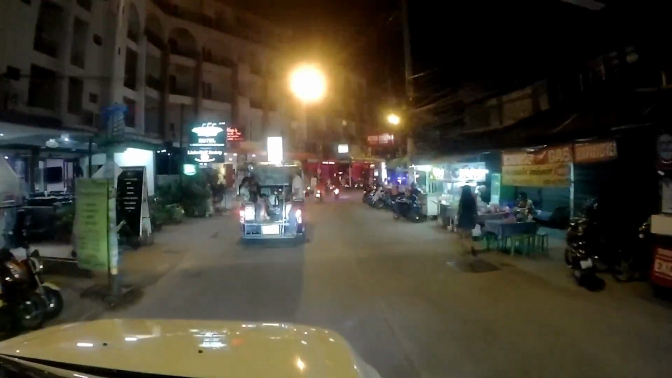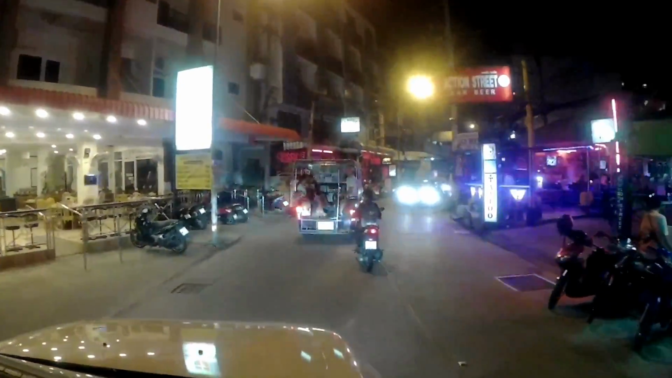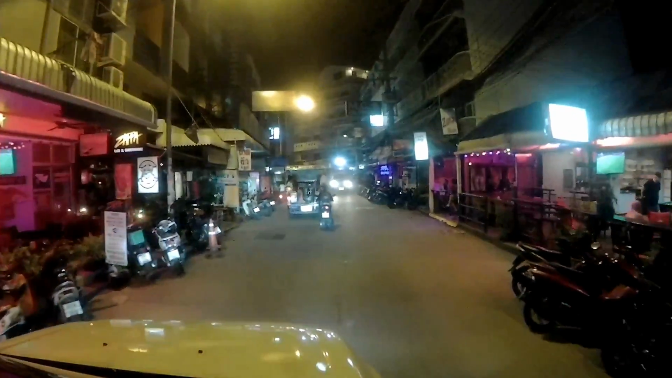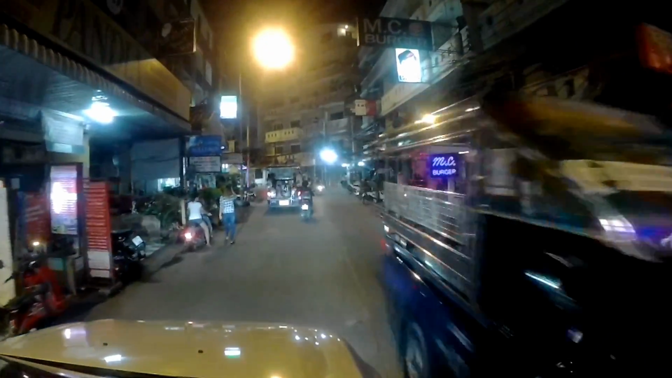Just coming up on the right is Action Street. It's very quiet these days. There it is. It's almost dead now. Hopefully it will start picking up one day. It is a good little area.